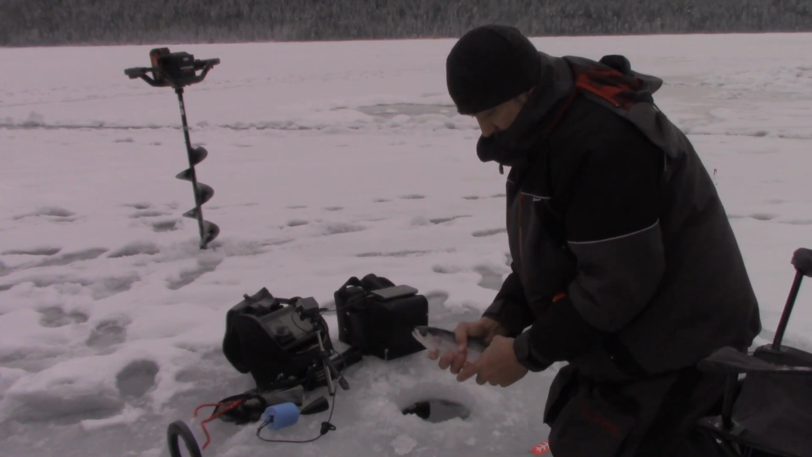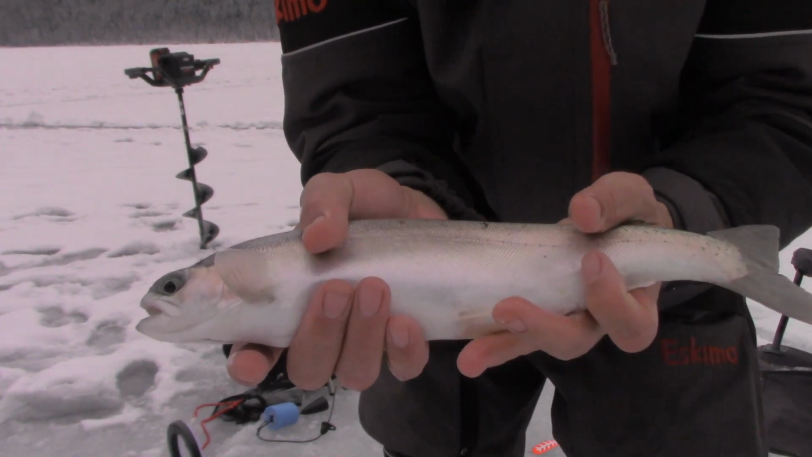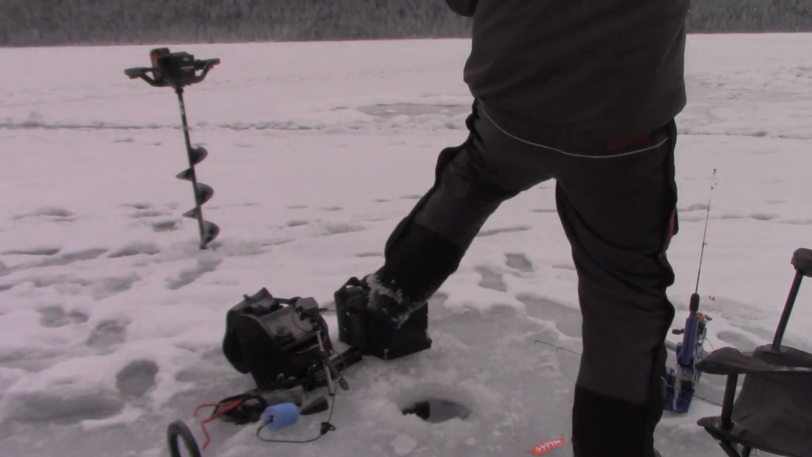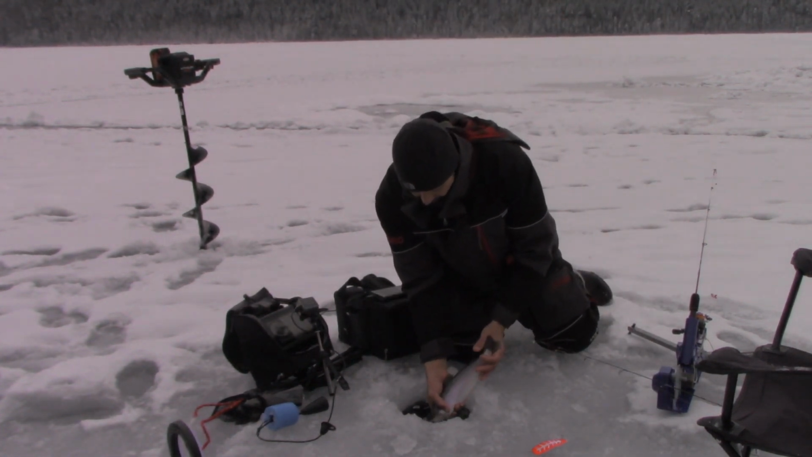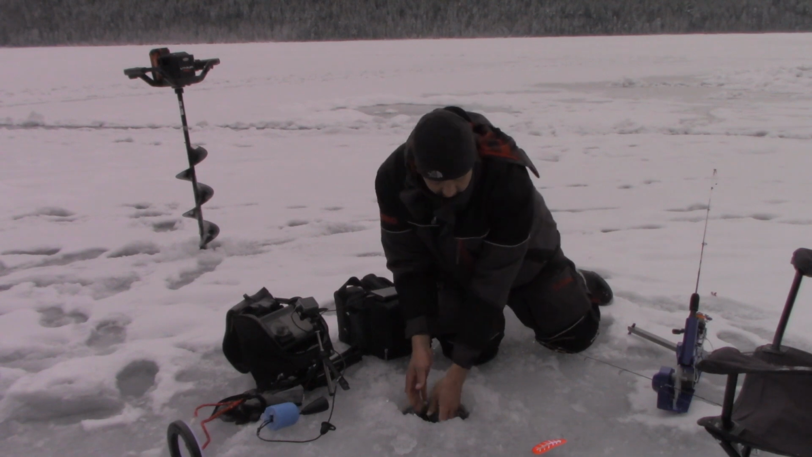But that's probably 1.75 pounds, I would say. Let's get a good look at it there. Nice clean fish. Get it back in the water. Nice, good clean release.